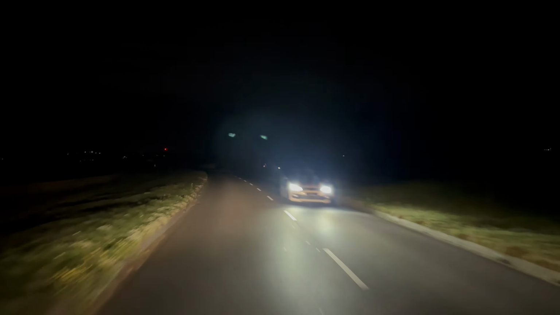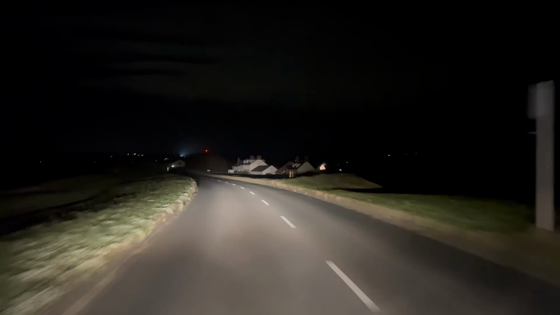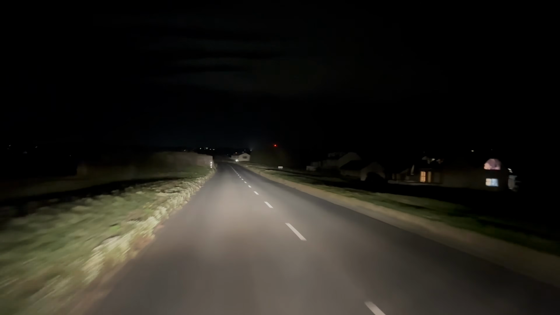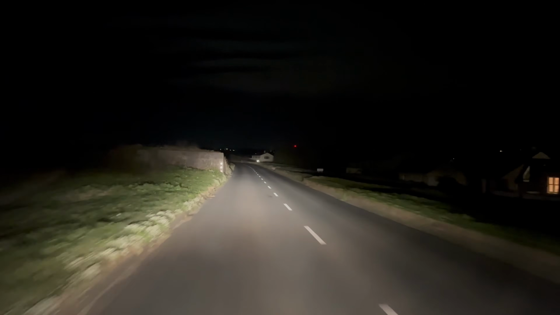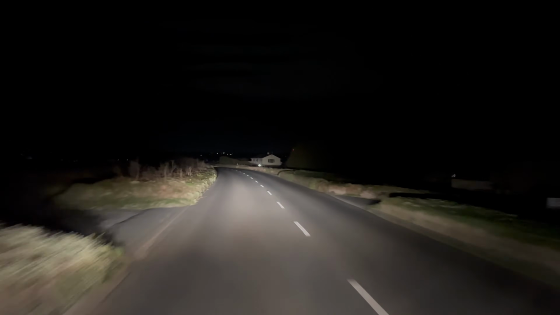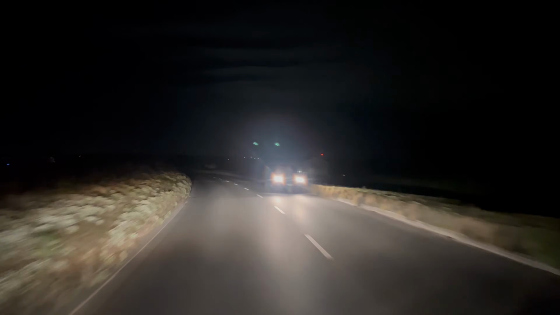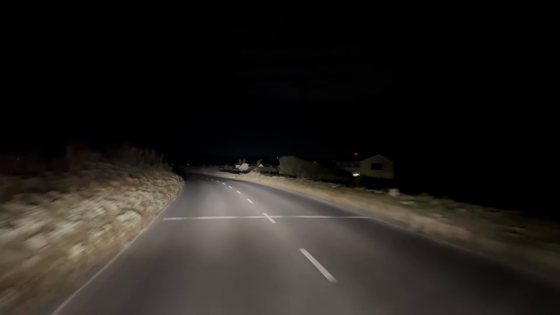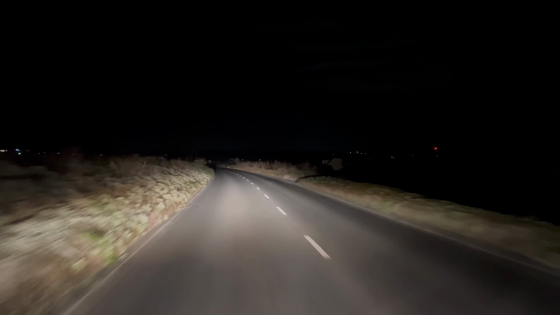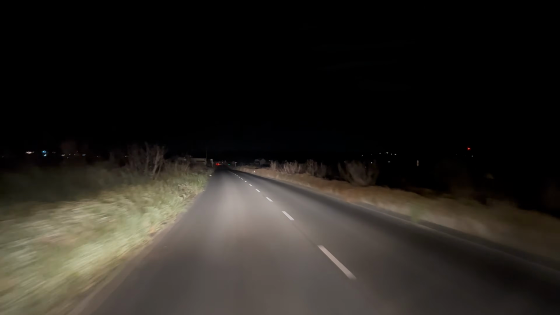So a few more cars. Back on full beam. And of course, we go past Richmond Kiosk, which is a really nice kiosk. If you ever visit Guernsey, try the Richmond Kiosk. It's well worth going. I mean, it's just selling the normal stuff, crab sandwiches and stuff like that, but really nice, great stuff.